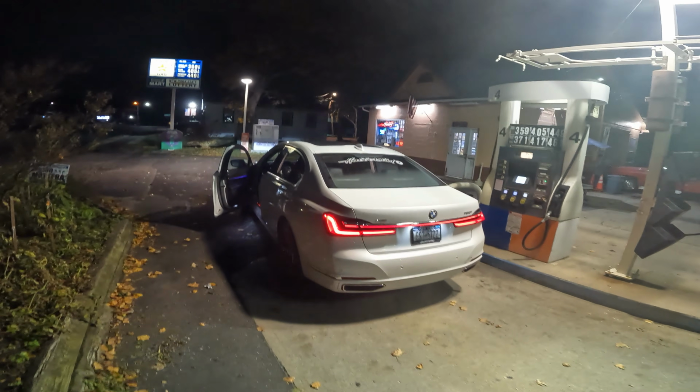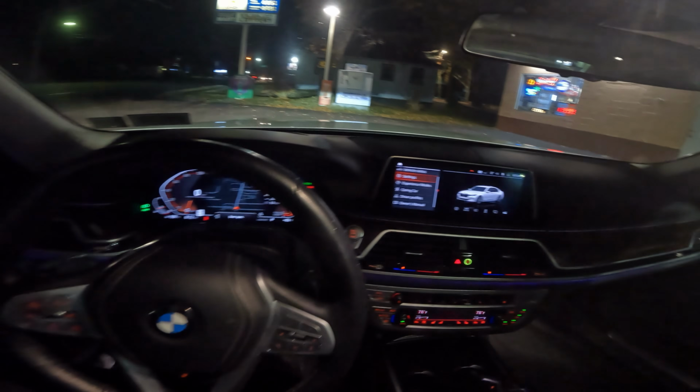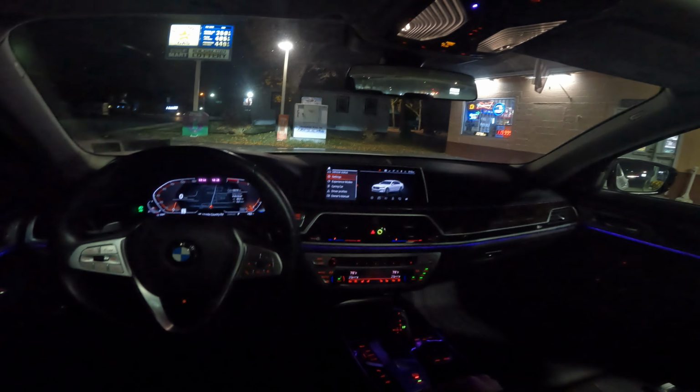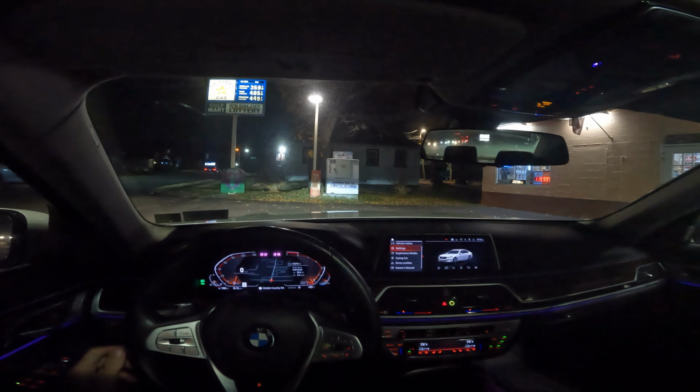Alrighty, so hopping up in the 750, quick little POV night drive. We got the ambient lighting going in here, set up for purple right now, and we're gonna do a quick little night drive in the 750i.